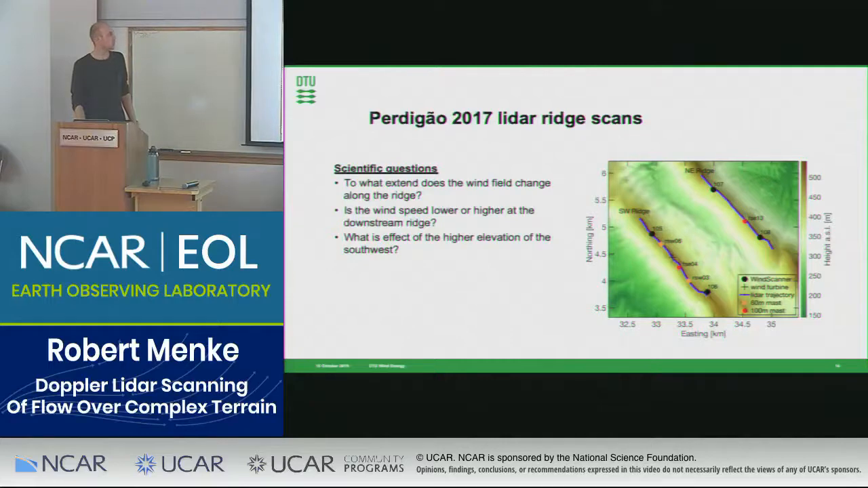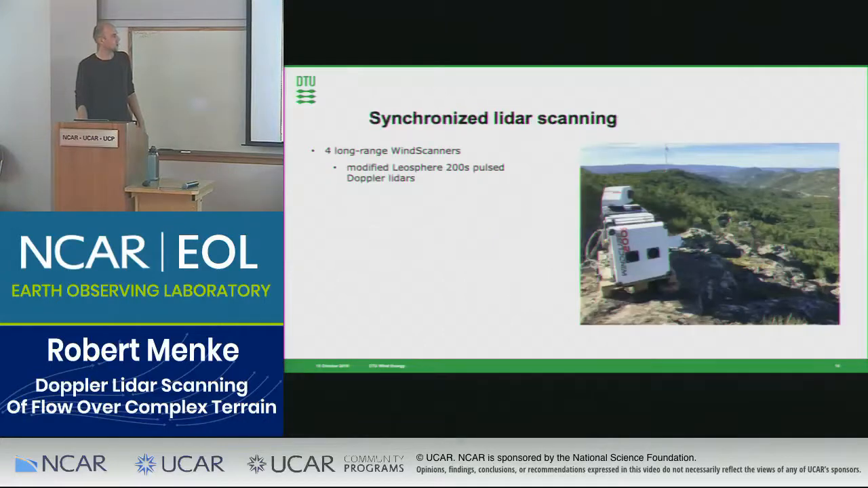And we were mainly interested in the questions of whether there is a change of the wind resource along the ridges. Does it matter where we would place a turbine on a ridge? And how does the downwind ridge affect the upstream ridge, or the other way around for the opposite wind direction? We can see an effect on the wind resource, as the southwest ridge was slightly higher elevated. It was not much difference, but it was slightly higher. So we were interested to see really the effect of these points, of these questions.